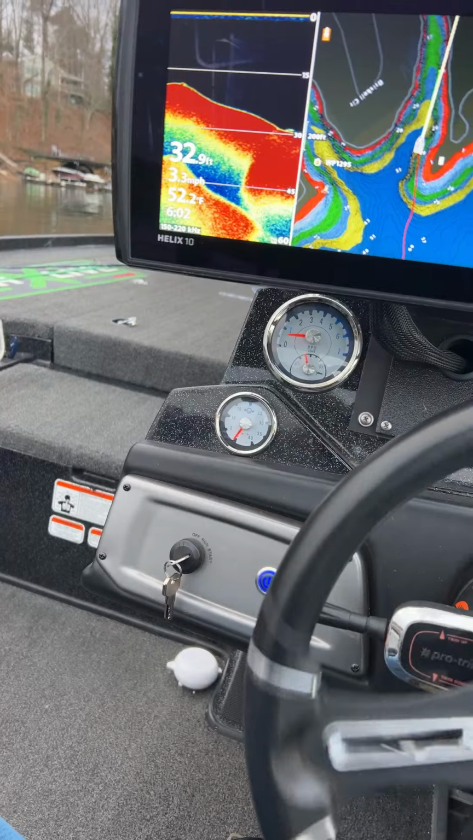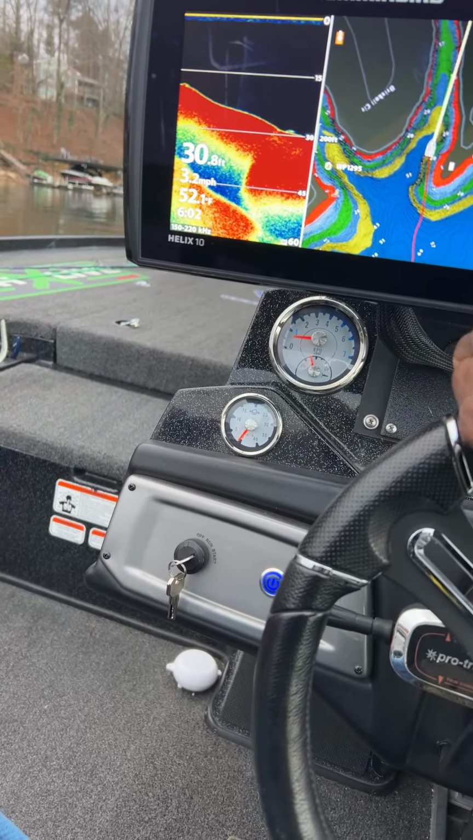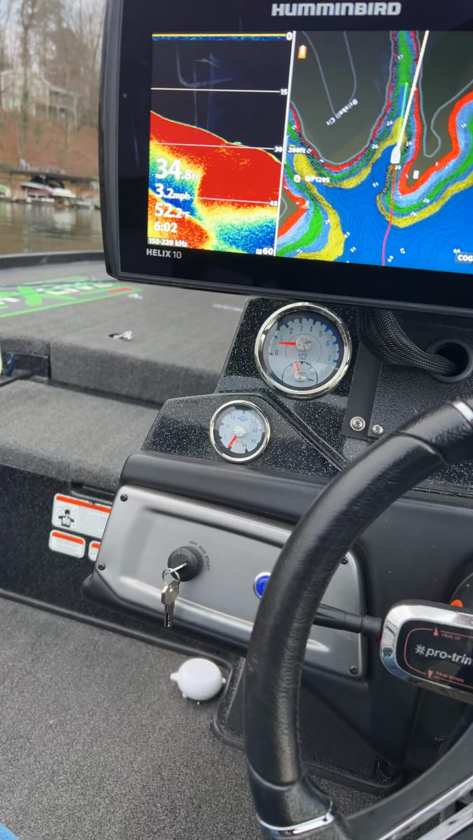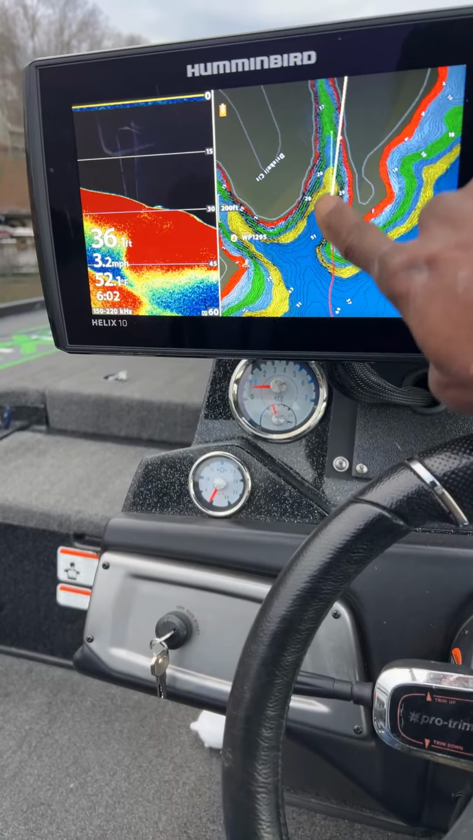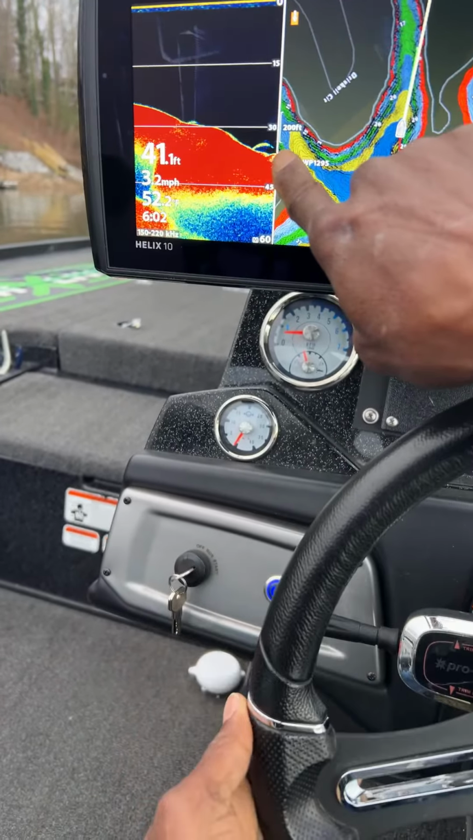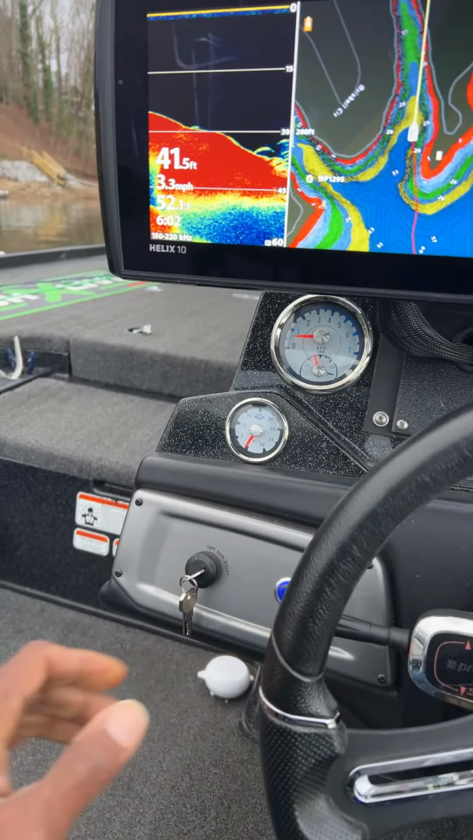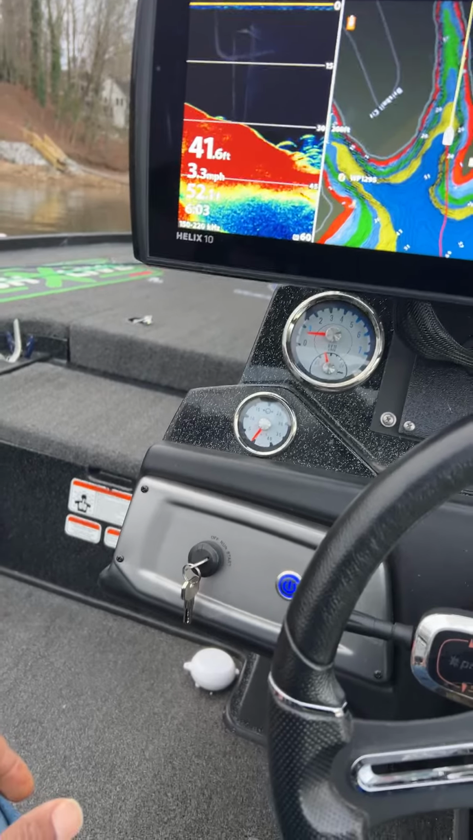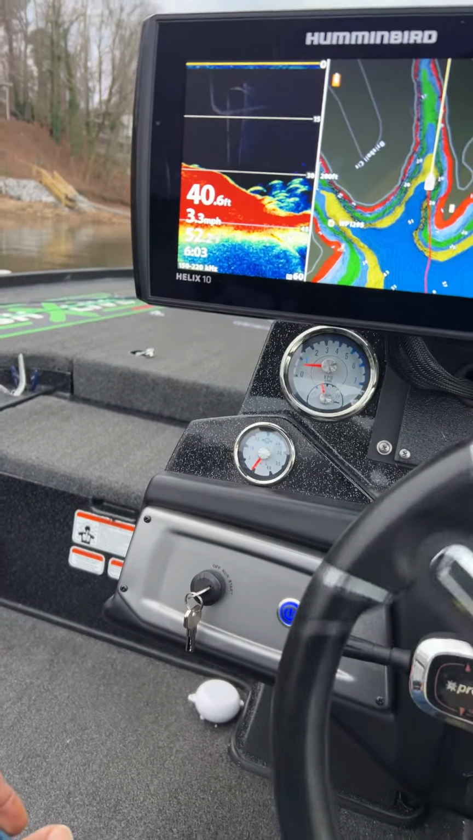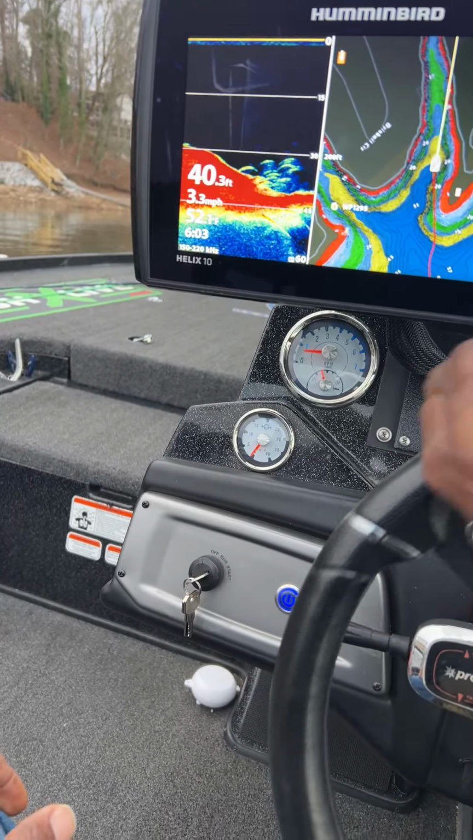So we're gonna ease on back here and see if we can see anything else in this cove. Frisco, I don't know if you're still looking, but see how I'm going back into this creek now? All right, so look at that right there. Let's see, what is that? All right, so we're in this ditch, and now we're starting to come up on some timber, but I'm not seeing any fish down there with it.